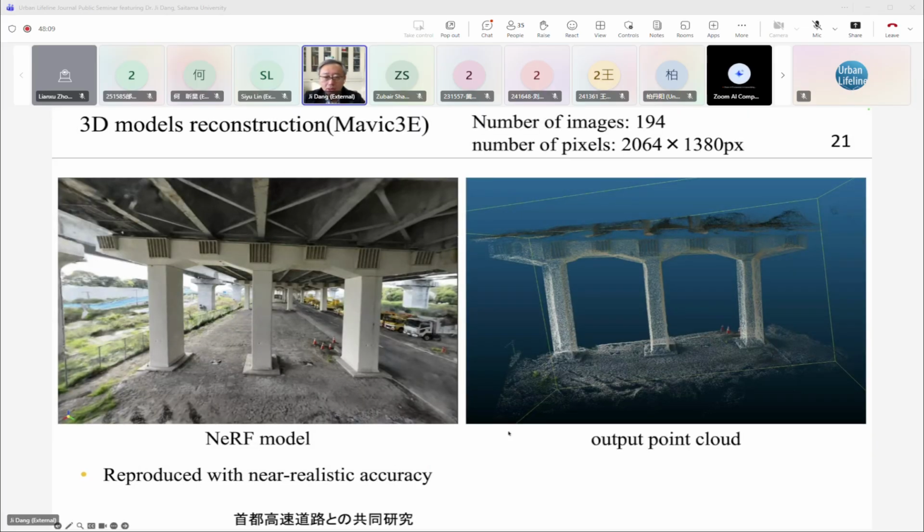So we used a NeRF model to generate the 3D scene. You can see on the left side the 3D scene regenerated by NeRF, and it is quite real. It is almost the same as the images we took from the UAV. Also, from multiple views of this kind of 3D scene, we can easily generate a quite dense 3D point cloud for inspection.